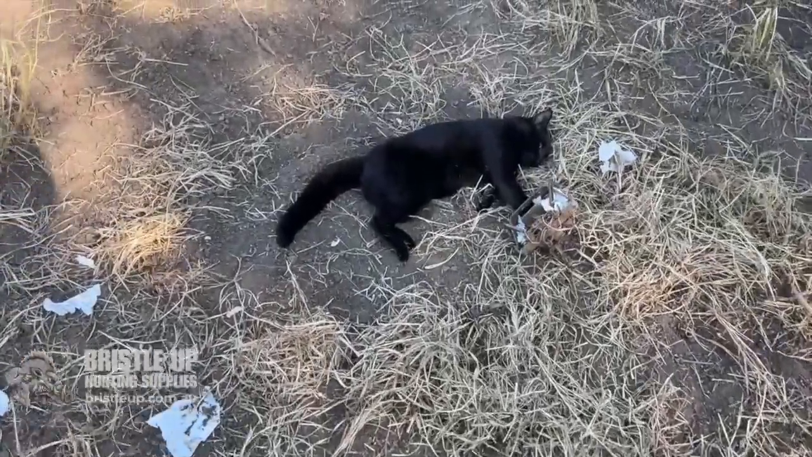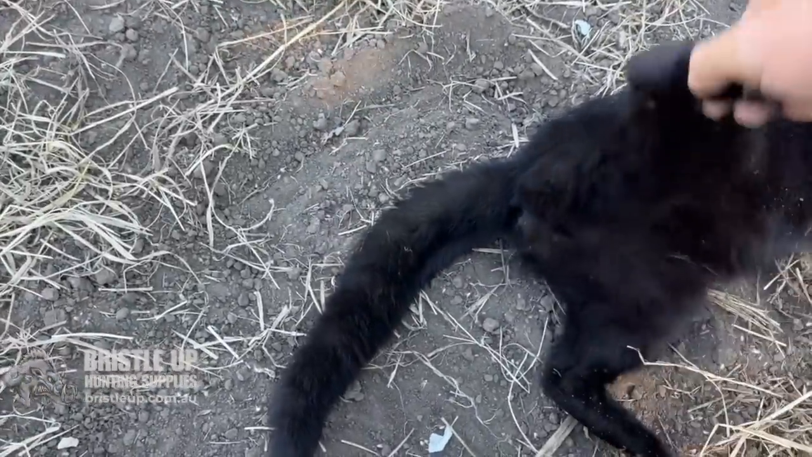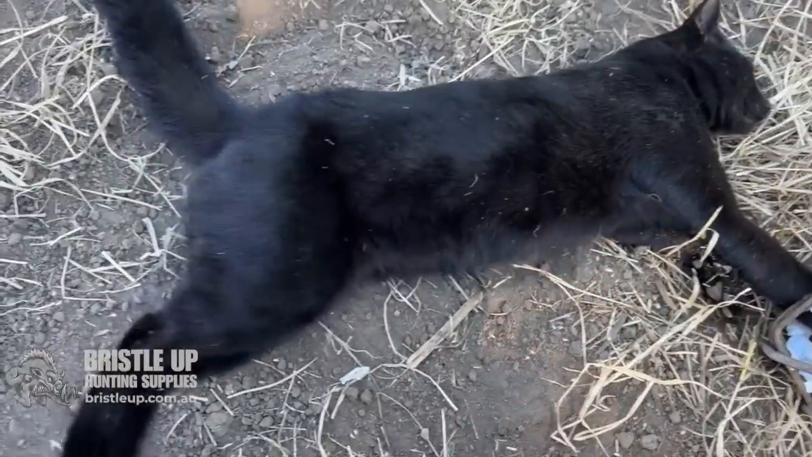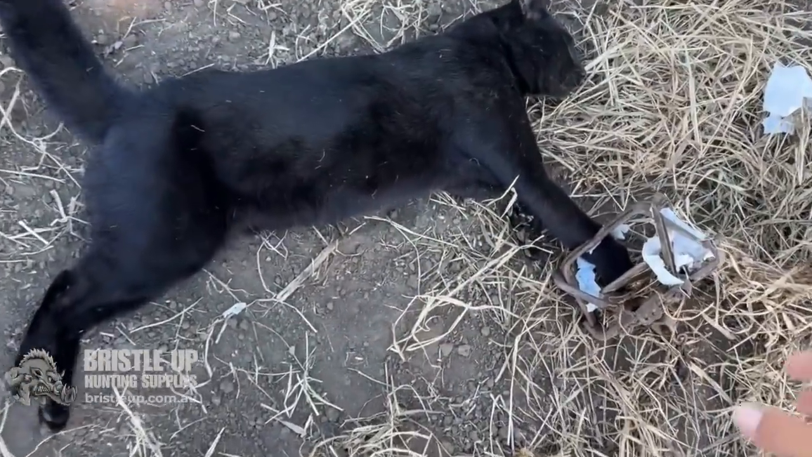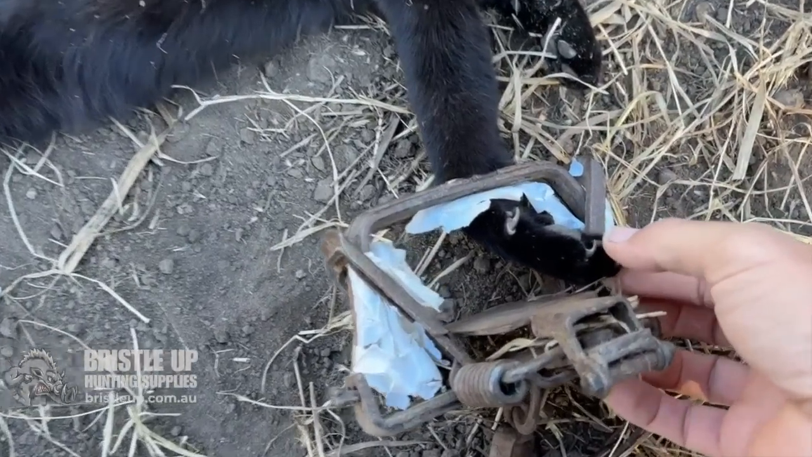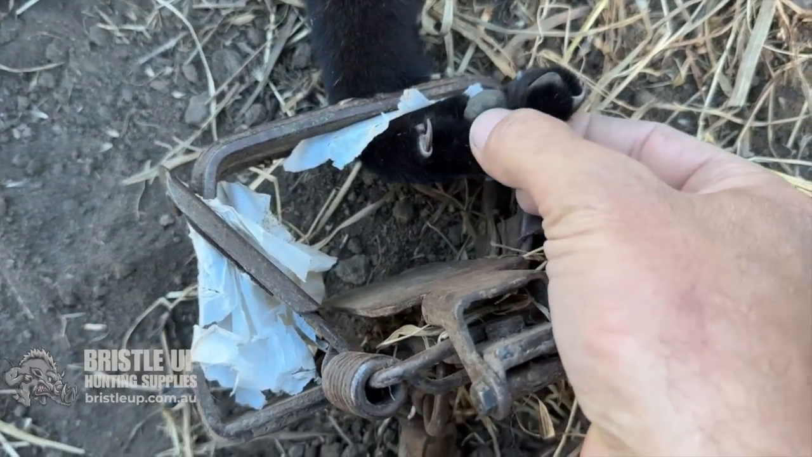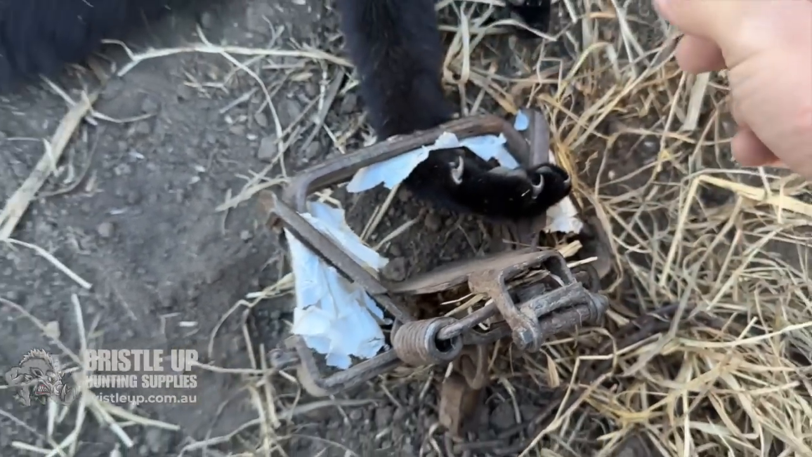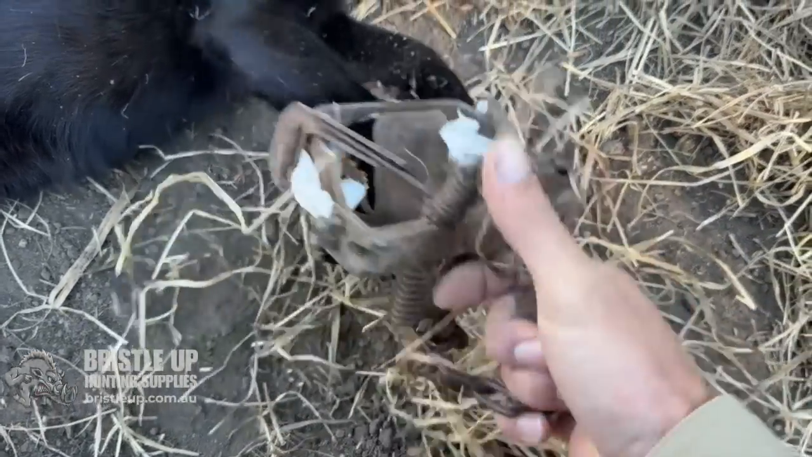Righto, what do we got? Big tomcat. There's a big cat. A full foot catch on him. Look at those claws. He can't retract them with the trap on his arm.